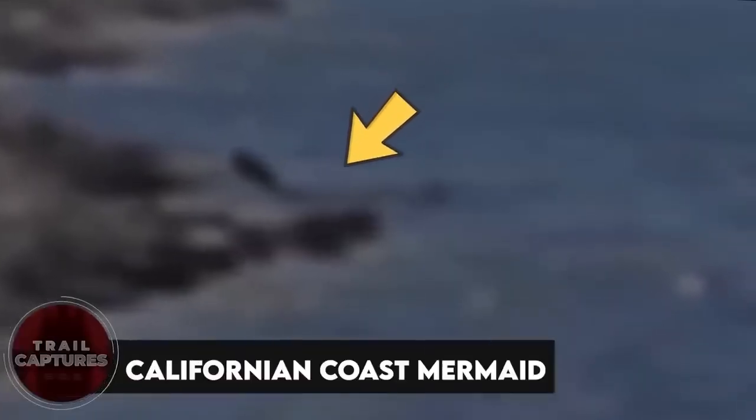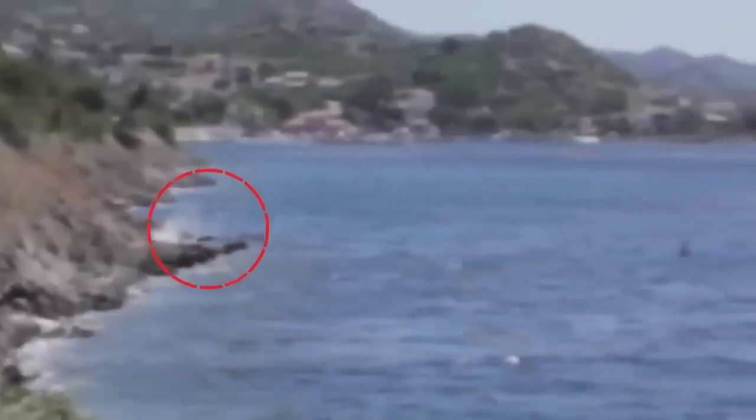Californian Coast Mermaid. In the video, we can see the mermaid swaying its tail in an impressive way. The tail movement confirms that it's a real mermaid and not a person wearing a mermaid tail, as no one can shake a fake tail that skillfully. The video is a bit blurry, but I believe it's genuine and not some edited nonsense people post on social media. There's plenty of evidence supporting the existence of this species, and I genuinely think they exist, but we humans still need to uncover their secret hiding spots.